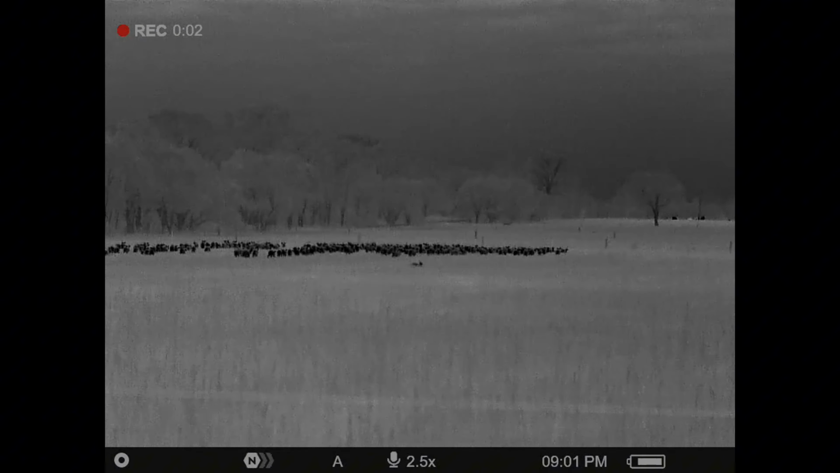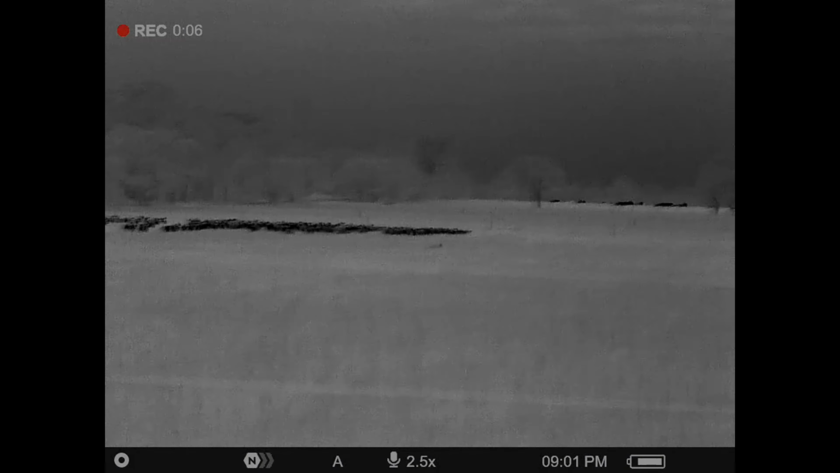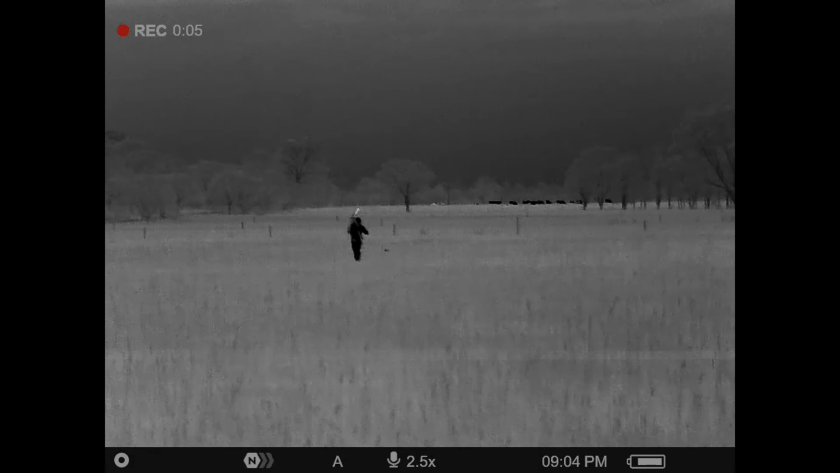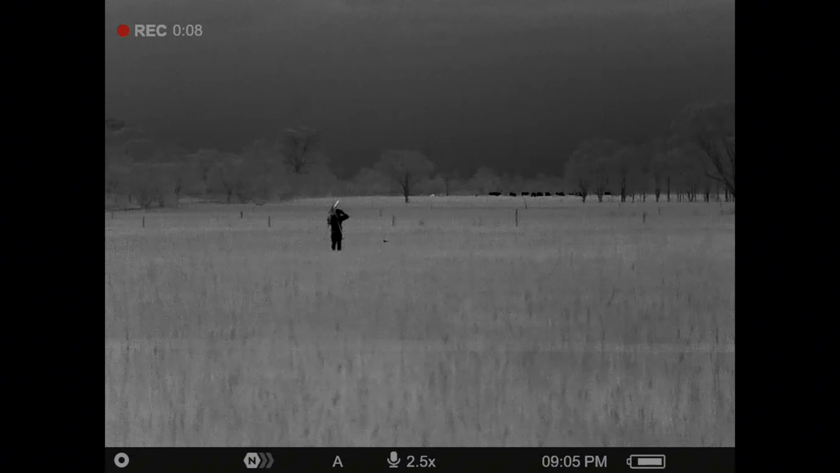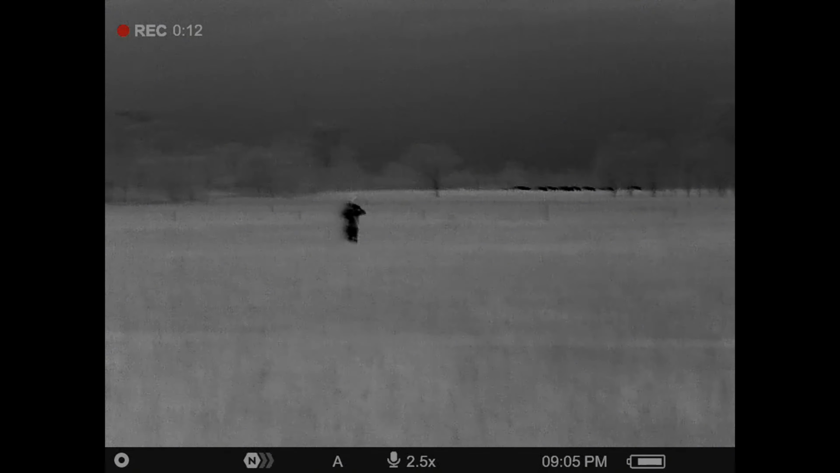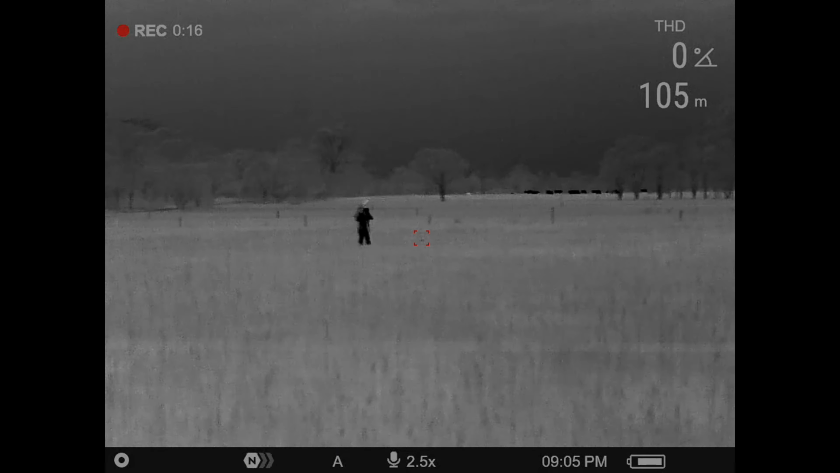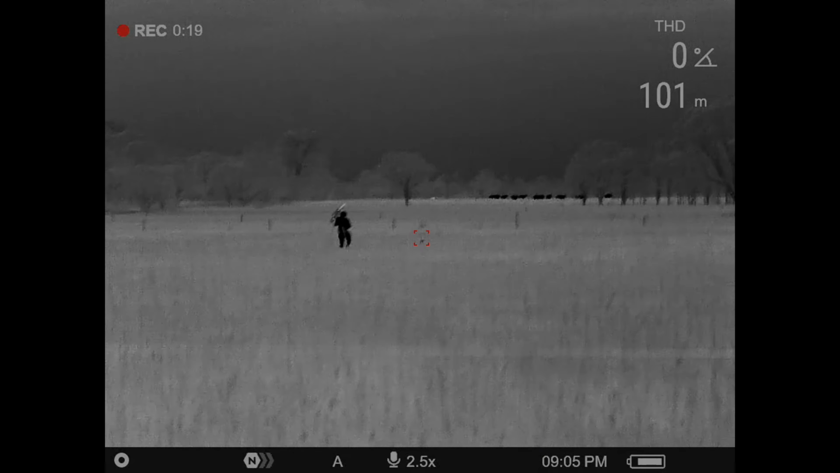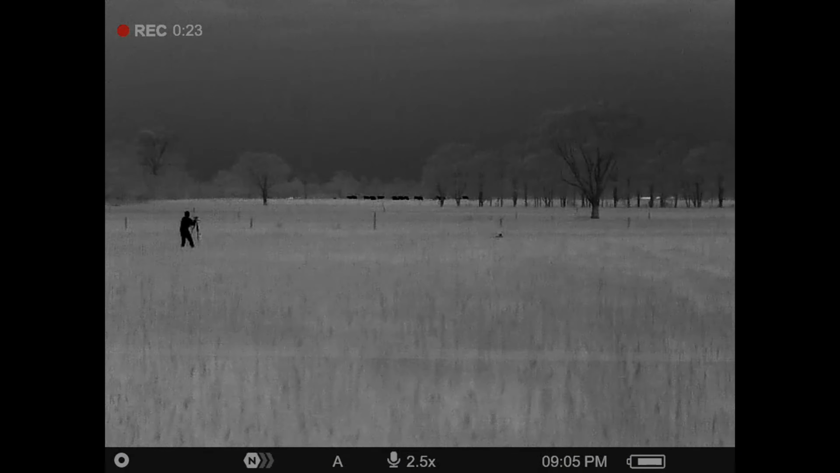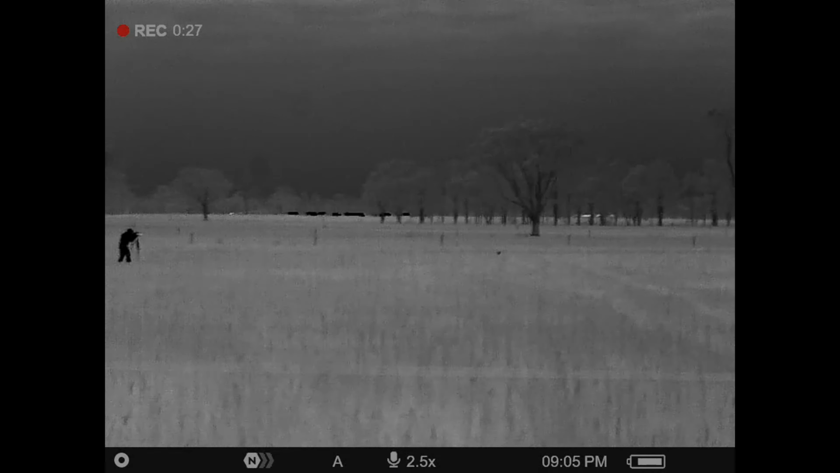So on the way out, we spotted this guy in one of the paddocks. Stu jumped out and grabbed his rifle, quickly trying to take care of him. He's got to be nearly on top of it. Wasn't quite the cleanest shot that we'd hoped for, but it was a bit of a rush situation. So Stu headed out there to find him.